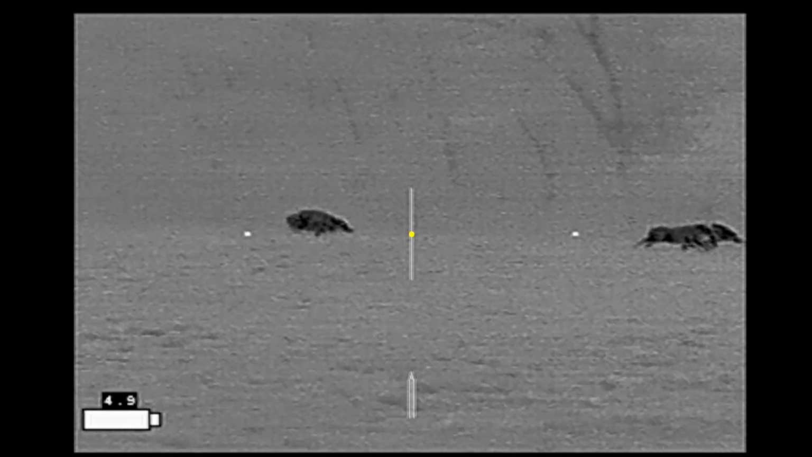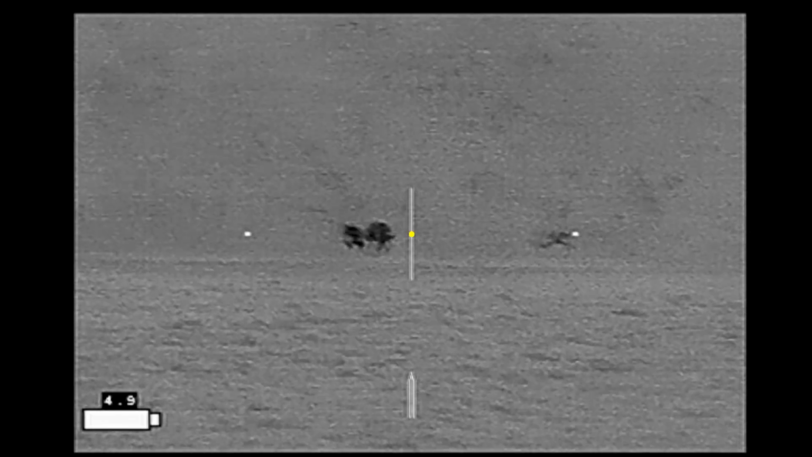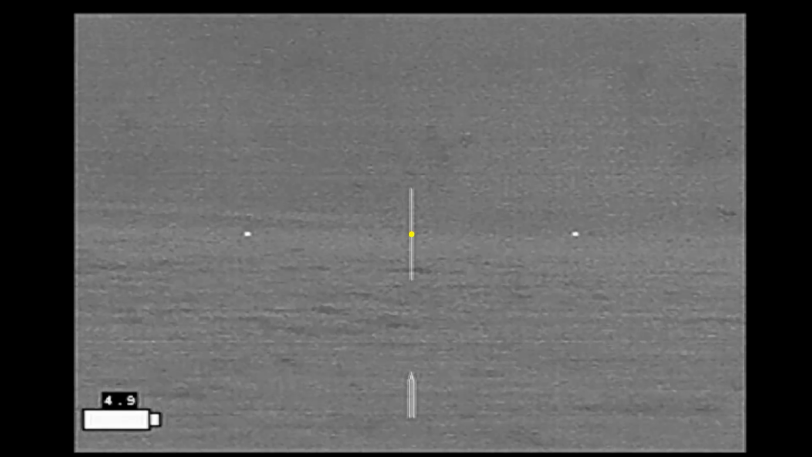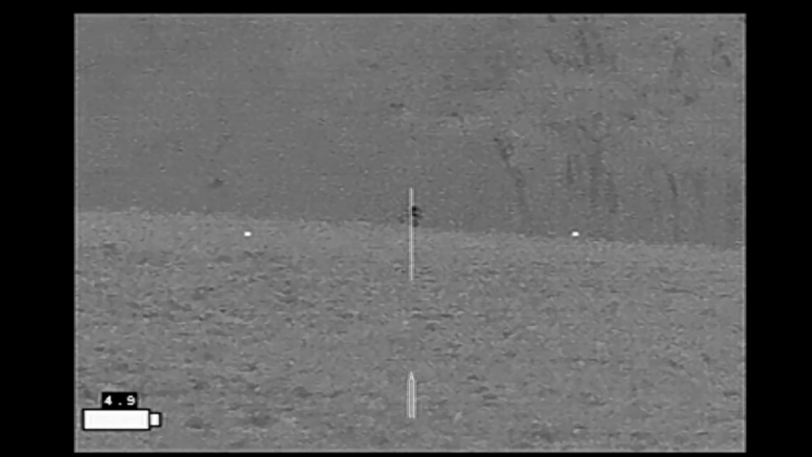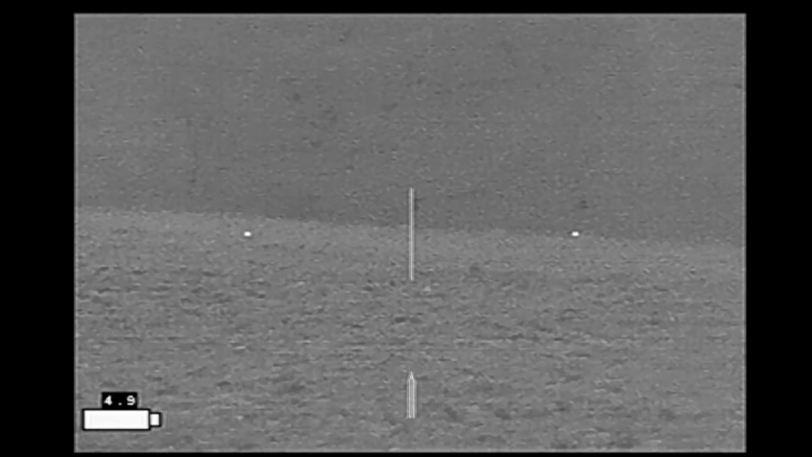Not down after a shot to the head, I shoot it again, and hit it a third time, and I figure it's lost in the woods. I pan back, and another hog didn't get the message. I put a shot into it, and it takes off into the woods, and that hog is not recovered.